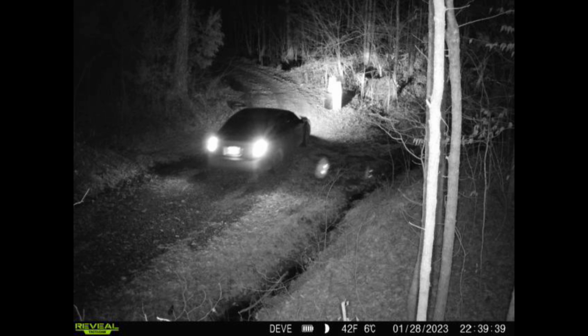Hi everybody, I'm continuing to evaluate the Tactacam Reveal X Pro, and I had it out for the first time on the farm and immediately caught trespassers that evening. Just unbelievable. One day of it being out there and I've already caught trespassers. The camera took a still here, and as you can see, I did not download the high resolution picture to see if I could read their license plate.